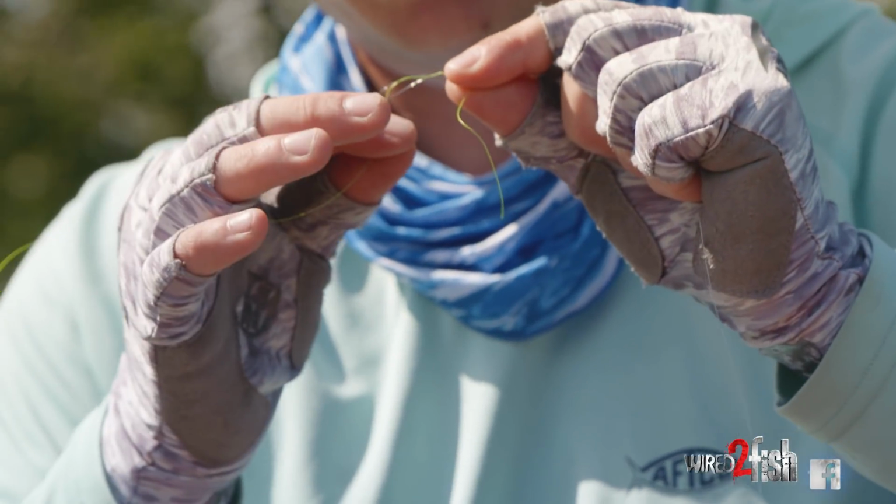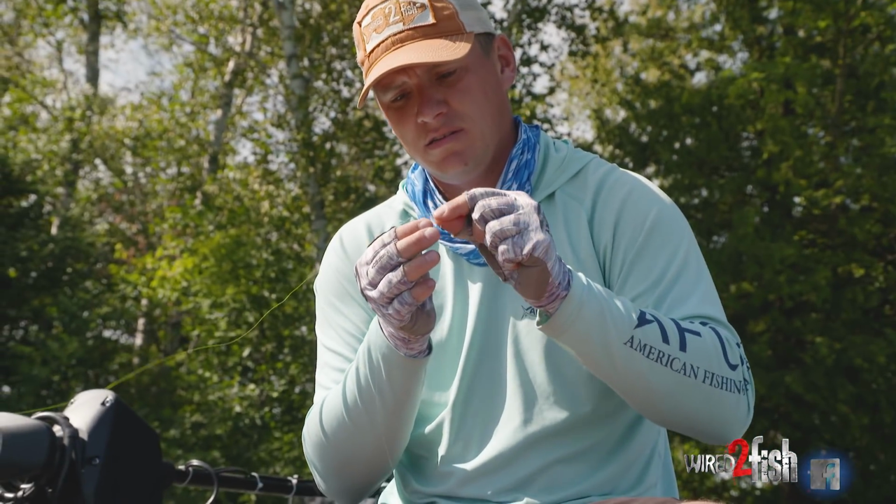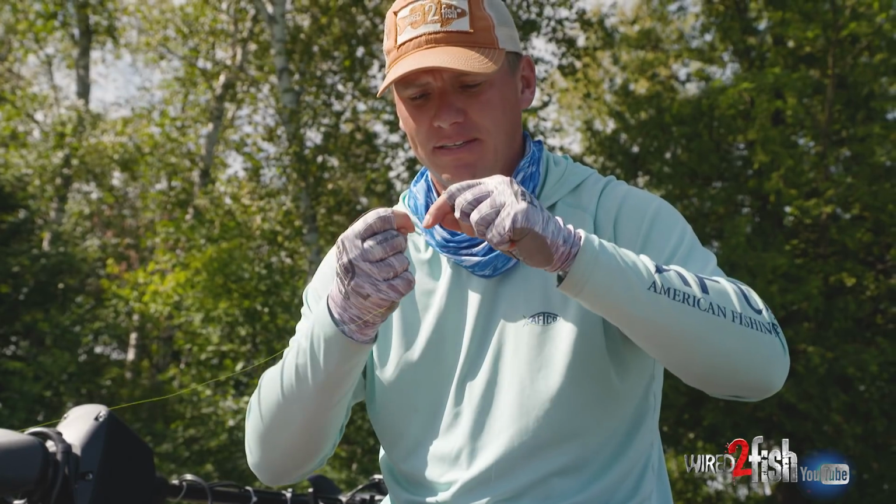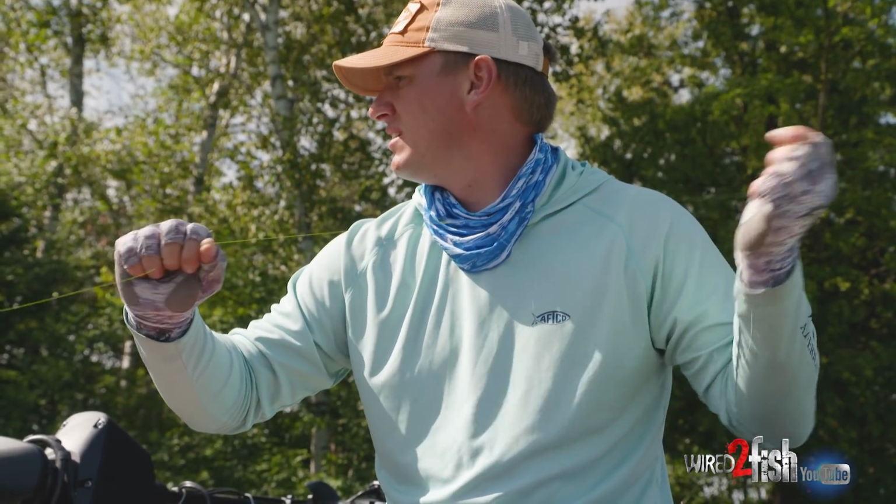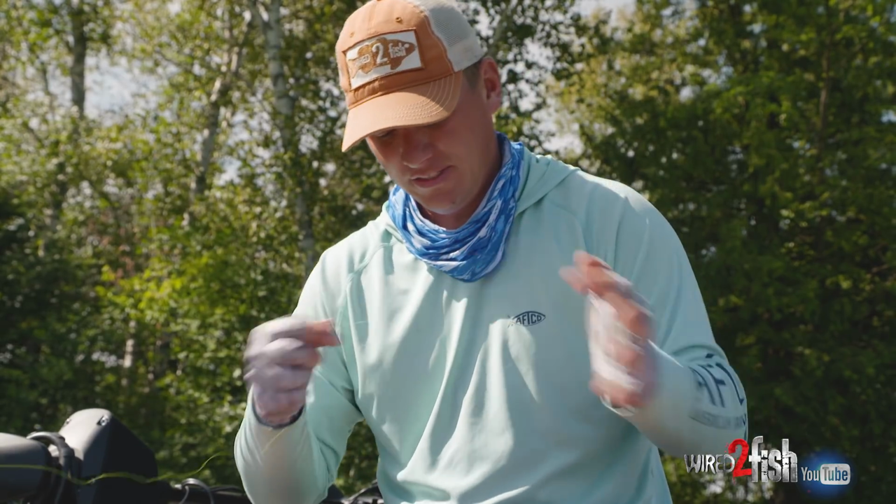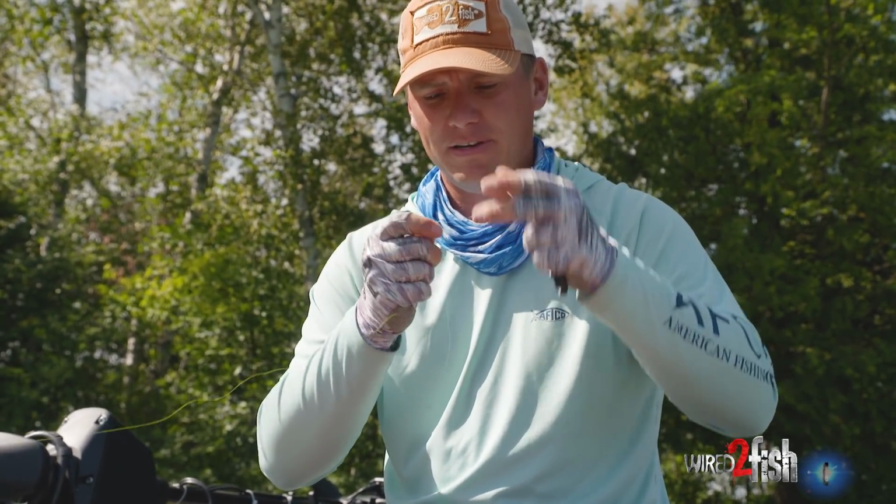I definitely, when I tie an Albright, with this light line, I like to do quite a few wraps, like 10 wraps. I feel like it goes through the guides better, makes a longer knot. I don't know if it's any stronger, but I feel like it goes through my guides a little better.